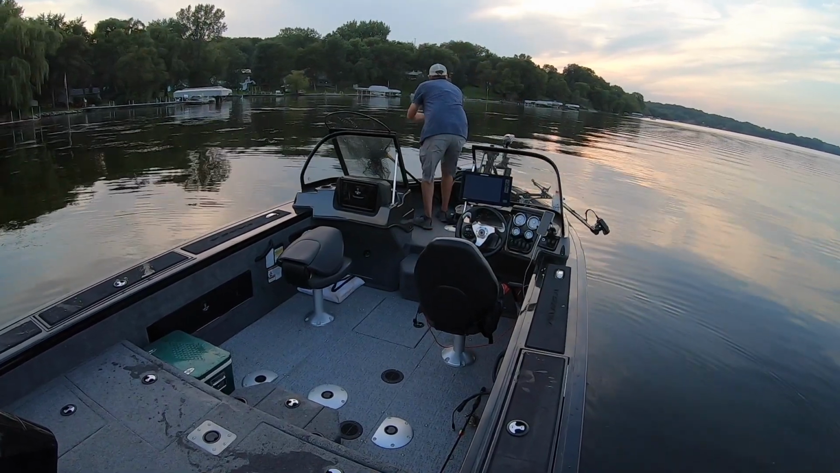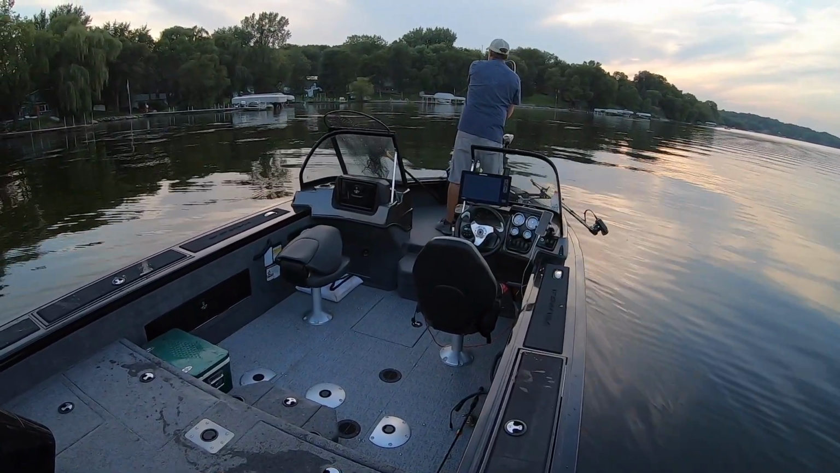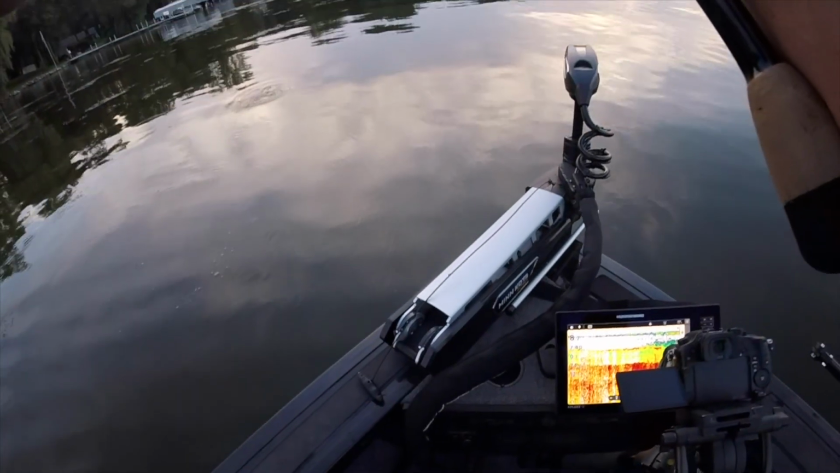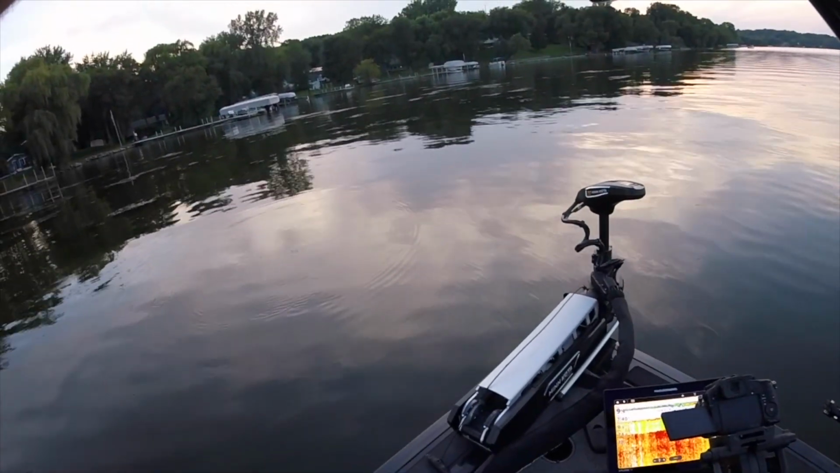There we go, there we go, on free lining. Oh boy, oh boy. Oh, that was awesome. Man, it gets real. I don't know how big this dude is. We're gonna get him out of this.